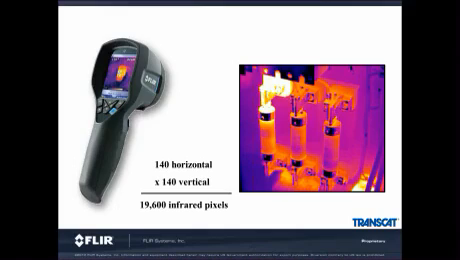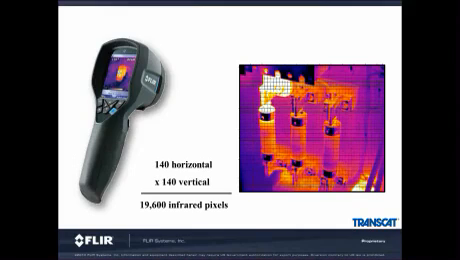A thermal camera uses similar technology to the spot temperature gun. It measures the signal strength of the infrared radiation from the target. A spot temp gun has one sensor. The benefit of the thermal imager is that it could potentially have thousands of sensors, as in the case of the FLIR i7. The FLIR i7 has a 140 by 140 pixel array, giving it 19,600 measurement sensors, as you can see by the grid on this picture.